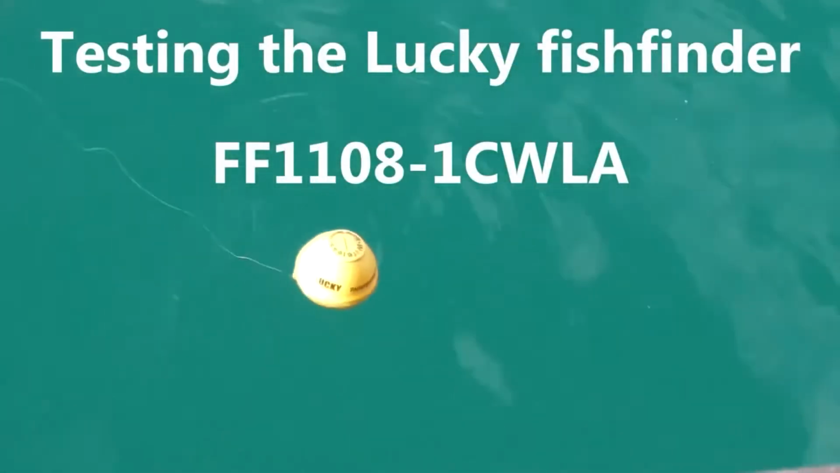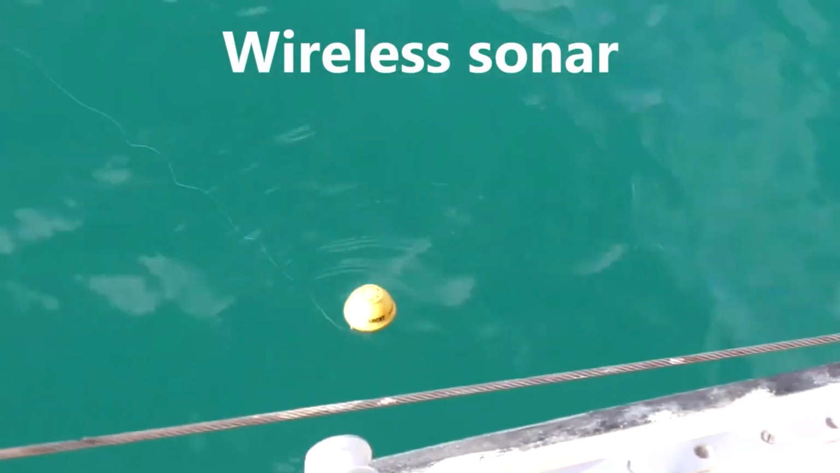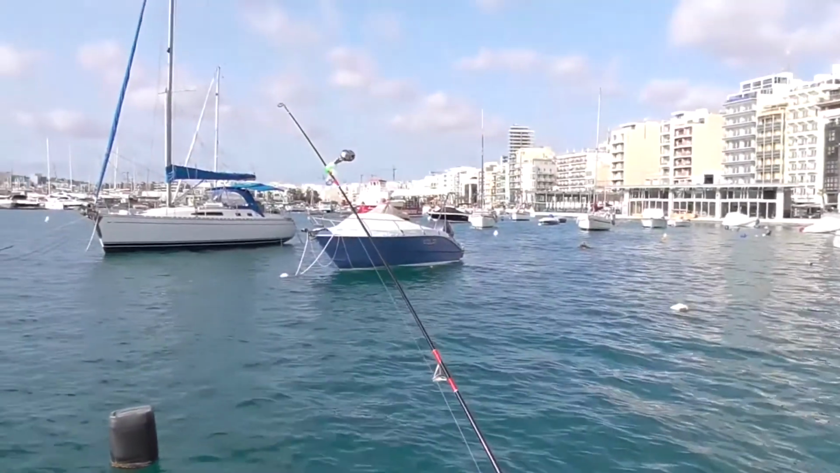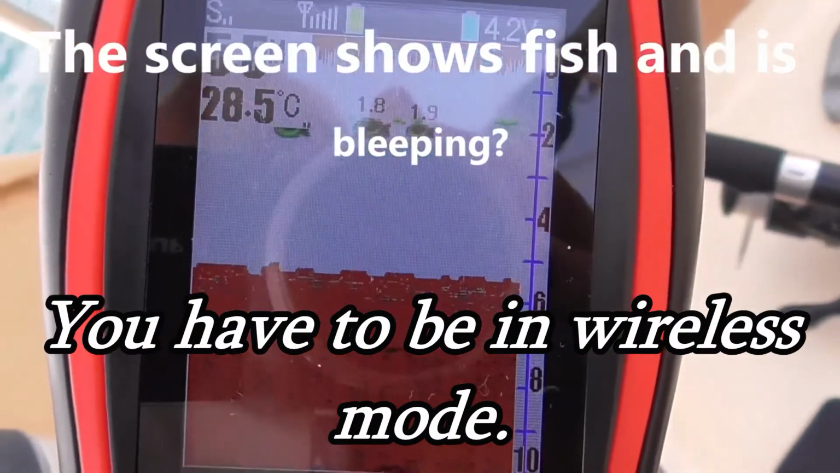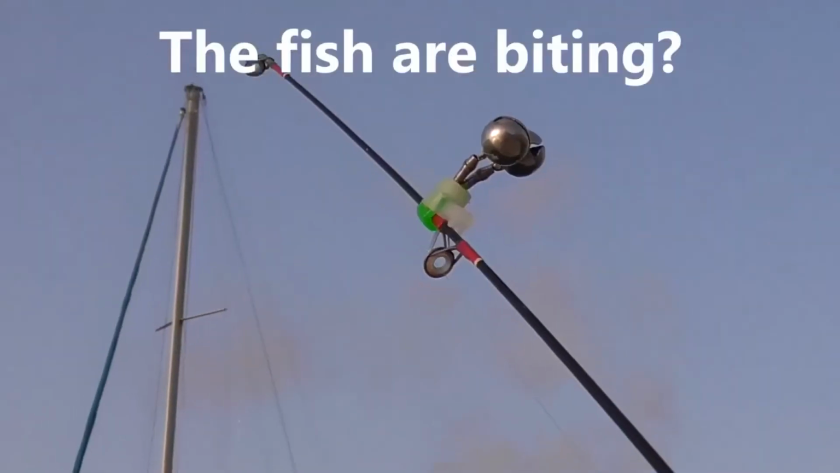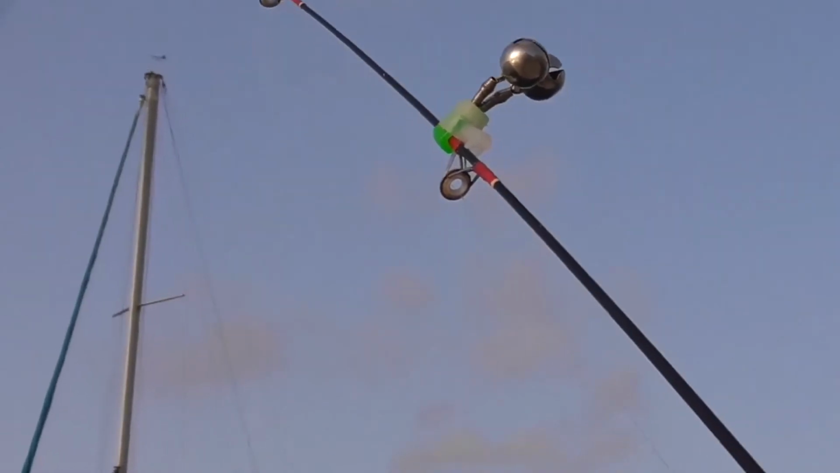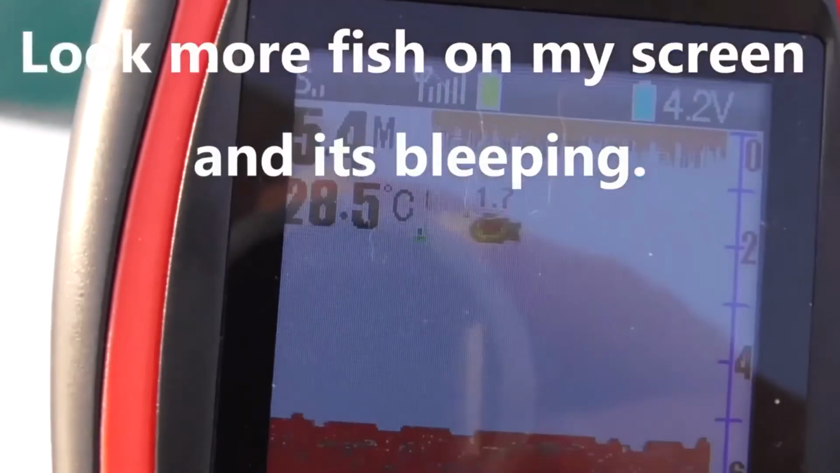I am now on my boat and we're going to test this fish finder, see if it actually does work. I've got my rod set up, the screen is on, and it's showing there is fish. And the sonar is bleeping. The fish are actually biting. I'm still not sure, so I'm going to put a camera in the water. Yep, there's the fish, and my screen is still bleeping.